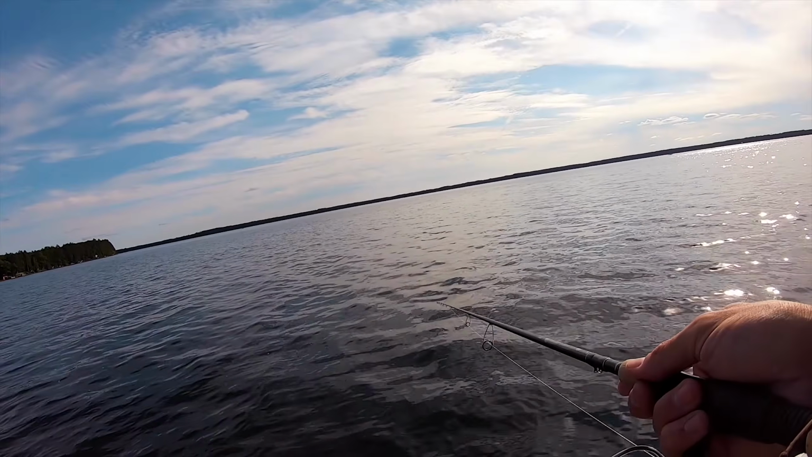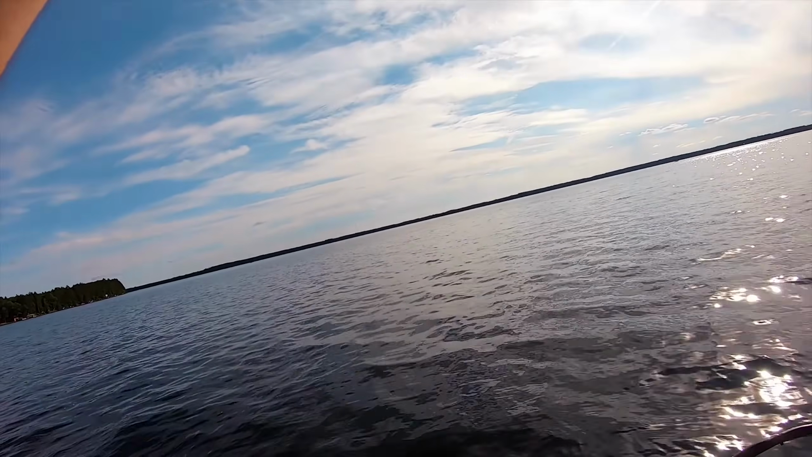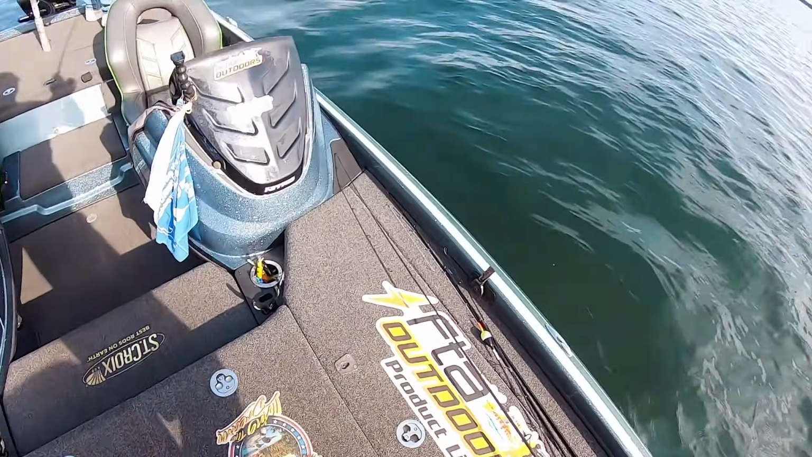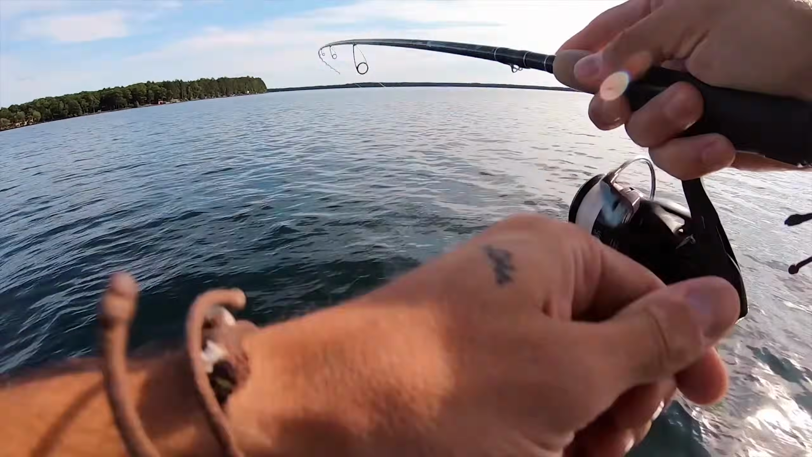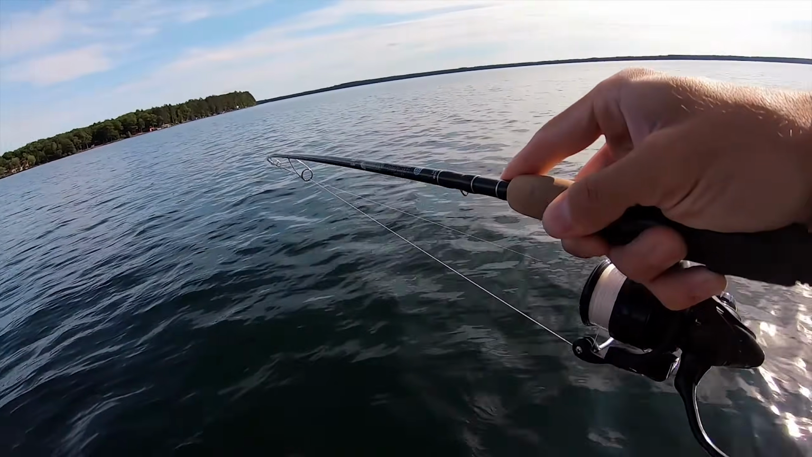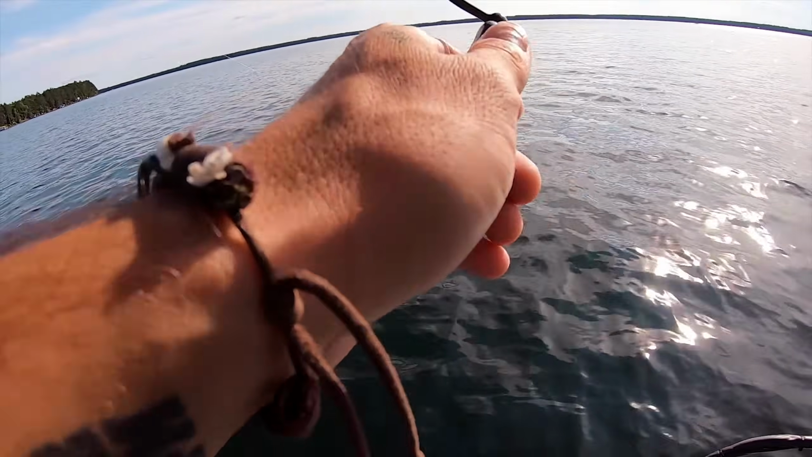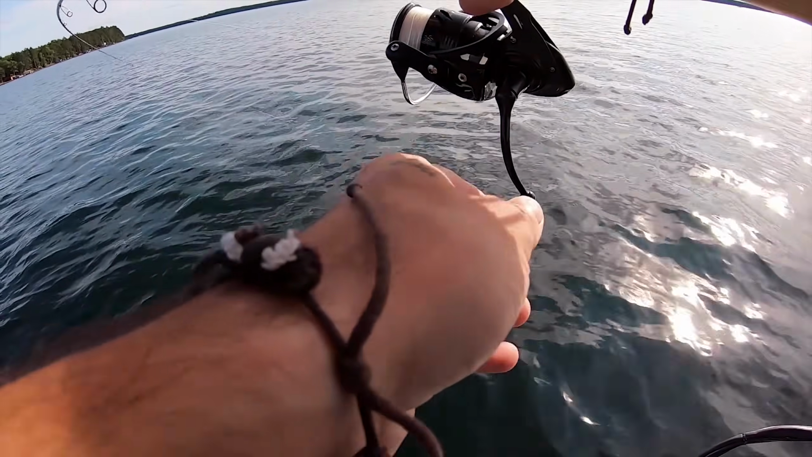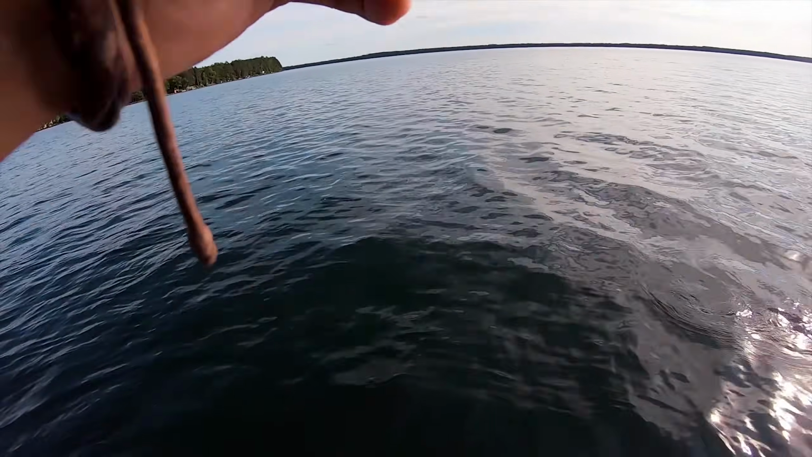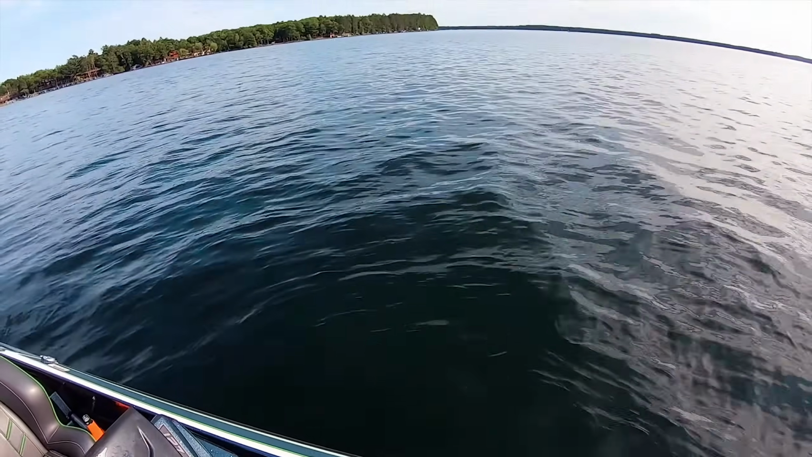Oh my God, those are big. On. I have no net. It's fine, it's fine. Nice fish. On the new Follow the Action Ned, green pumpkin purple. It's gotta be a smallmouth, look at that. Of course, it's a nice one too, with no net. Throw it down. Dad, take this.